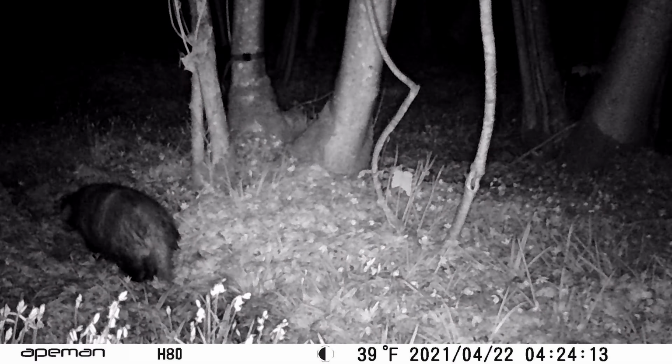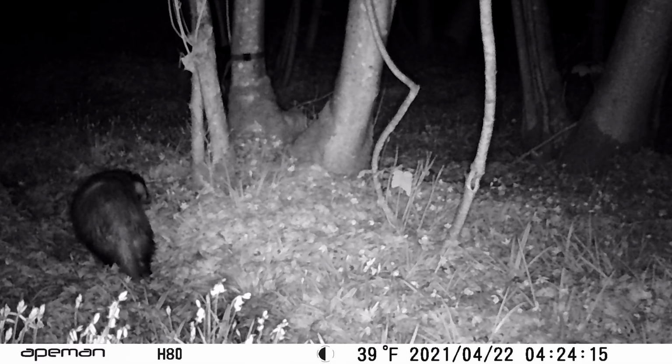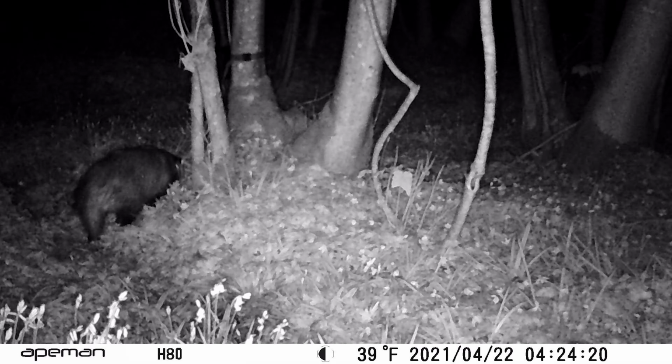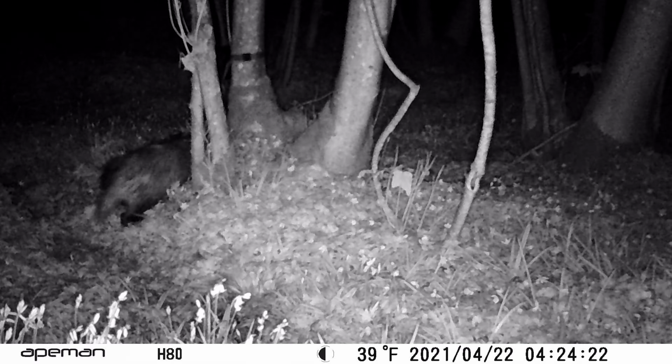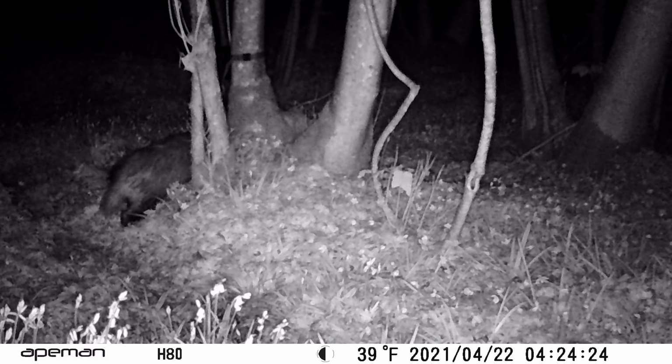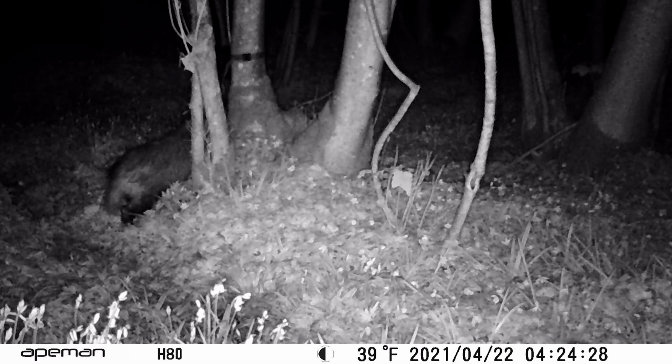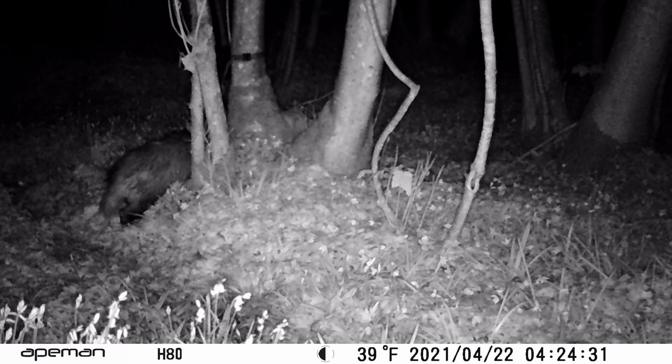Let's see. Brilliant. It looks like it's gonna walk past. It's sniffing where I put the other camera. It's heading over to the other camera. Yeah, that must be it. That's all me, it's you setting up. Okay, we got one badger shot so far. I'm quite pleased with that.